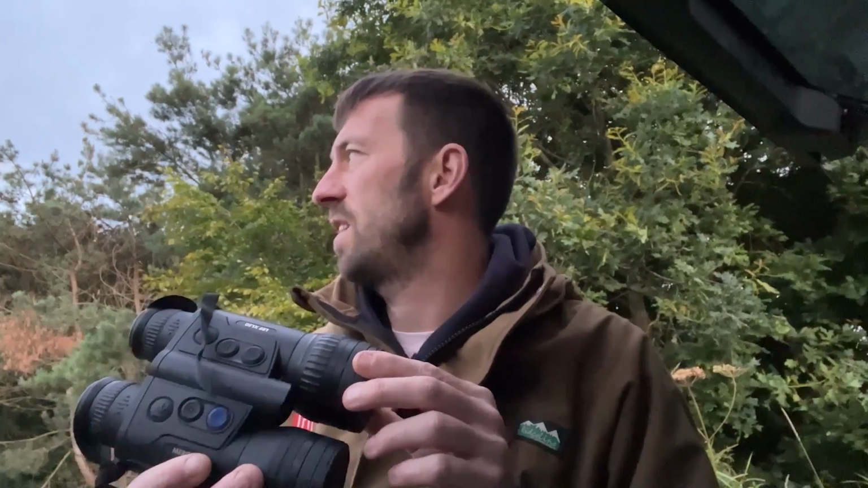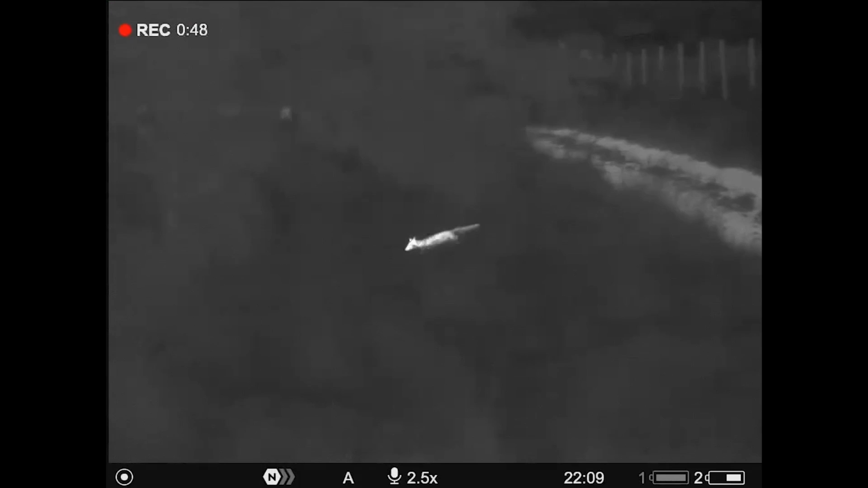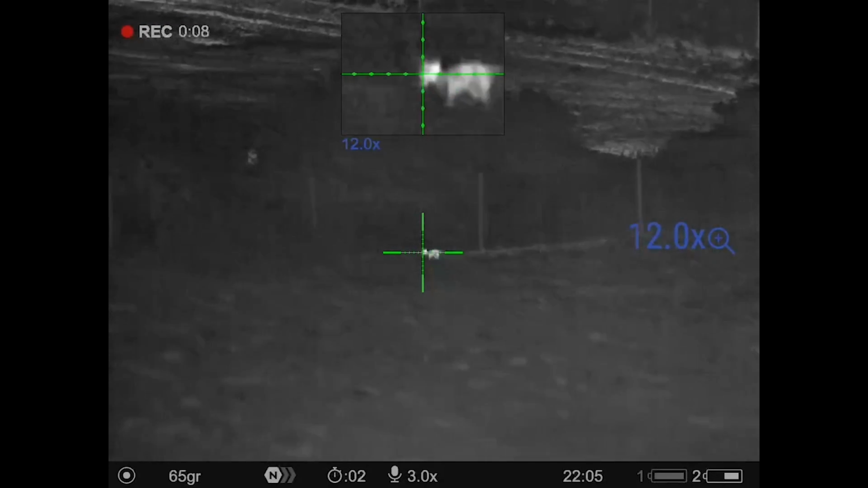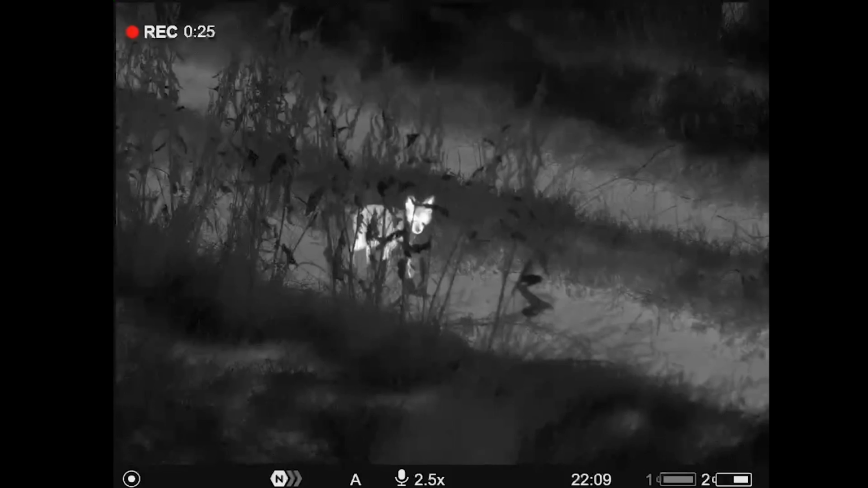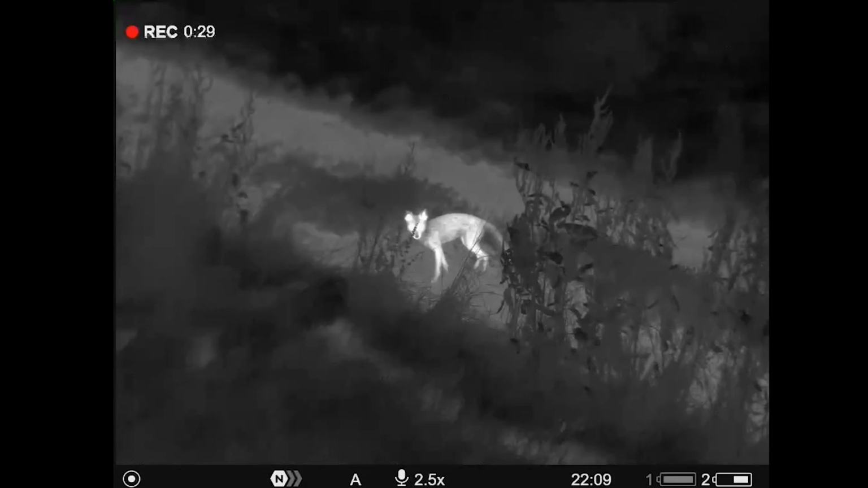So I'll put a few bits of footage in. I've had these 48 hours now. I was out the other night, so I'll put in a fox that I took with these, and another fox I shot with the Thermion XG. The good thing with the Thermion 2 XG 50 LRF, again a 640 by 480 sensor with sub 40, is that ability to go from ×3 to ×24 zoom. So between the two of these units you're getting absolute functionality.